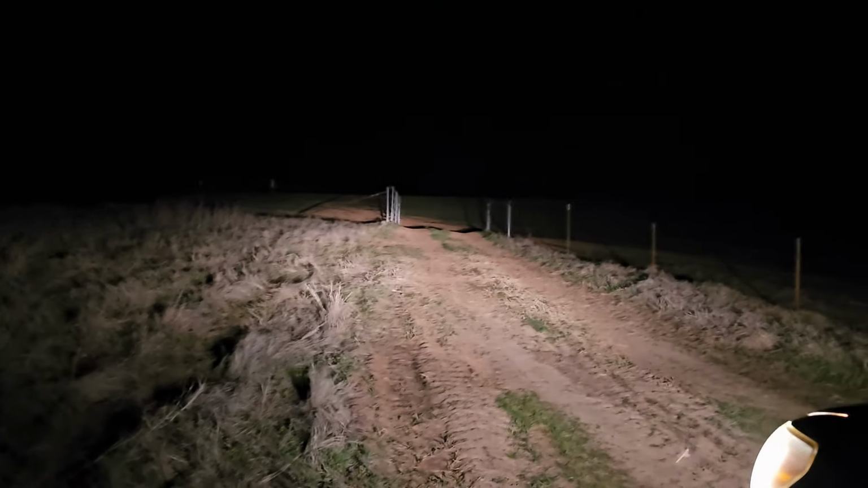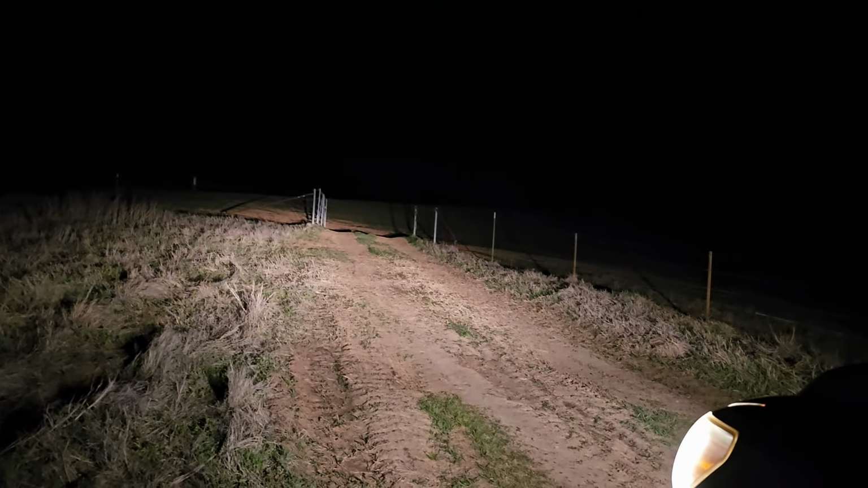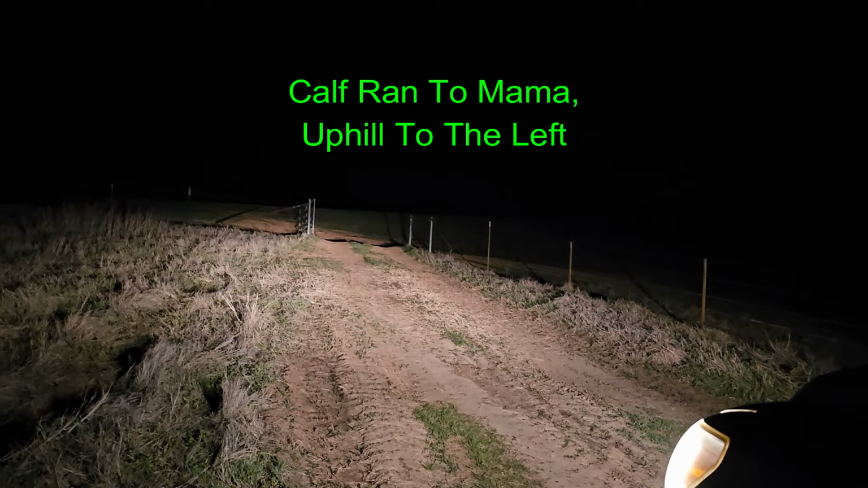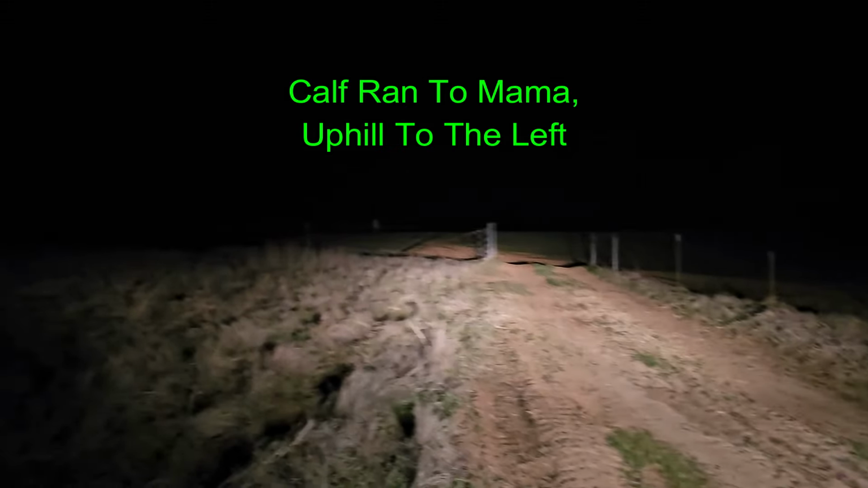Well, the baby keeps running the wrong way, so I'm now inside the pasture. And I'm going to try to get mama to run the right way and bring baby with it, and then I can open up the gate and let the baby in without letting all the other cows out. That's the plan. All right, well, the gate is at the corner of an L shape, and so the calf ran to the gate and then ran left somewhere over there,